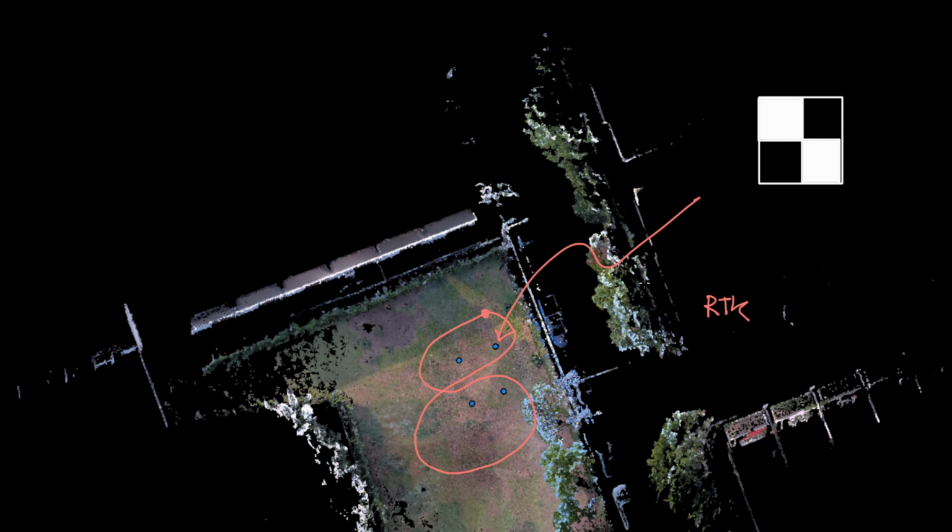For the first scan, I will have RTK turned on and walk in a small loop around the checkerboard. This will serve as the fixed reference scan that the next one will align to. For the second scan, I will switch to SLAM mode.